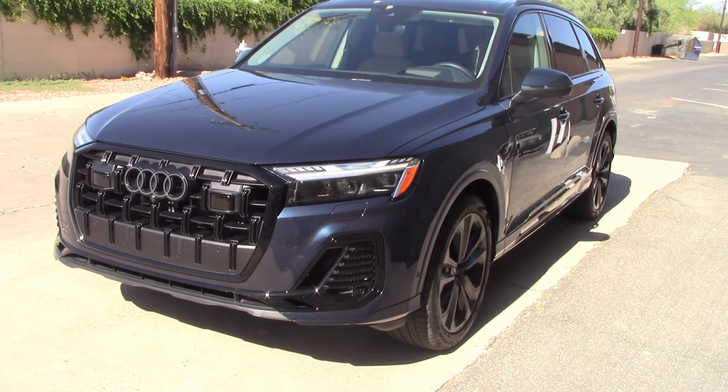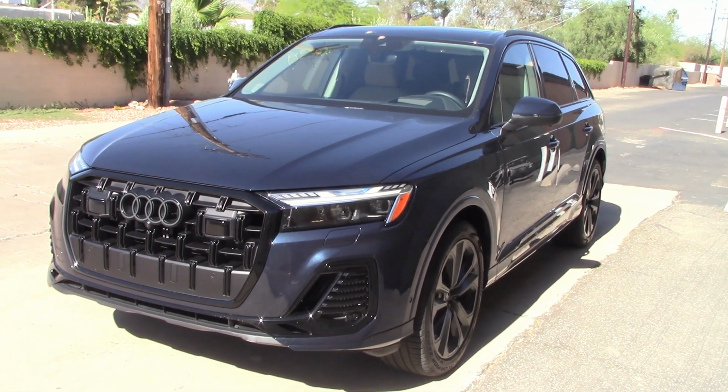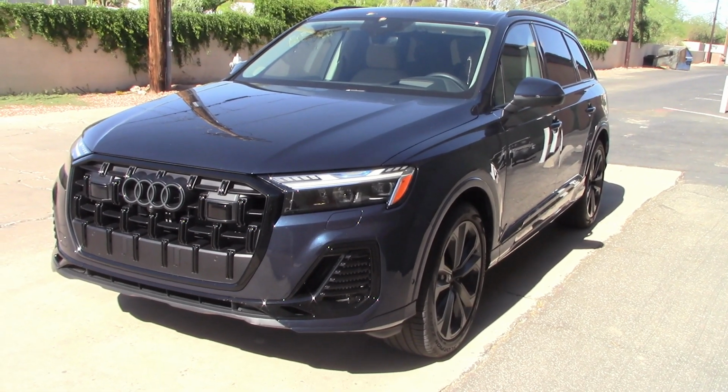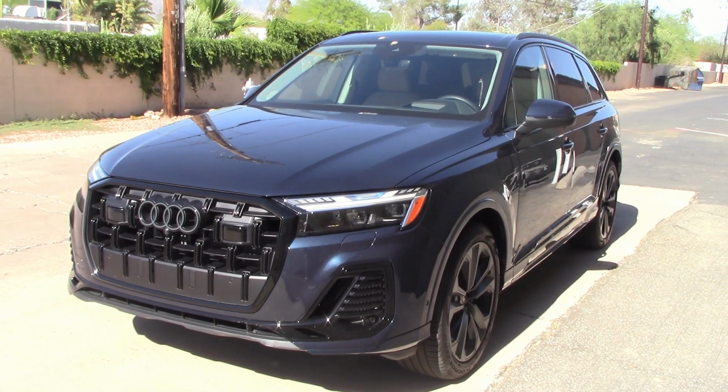This is the 2025 Audi Q7 SUV, a very, very nice vehicle, very expensive too. We already did a road test on this, posted the video on YouTube, but here we're doing a headlight test and night drive only. If you want to see the full road test video, we'll have a link for that at the end of this video.